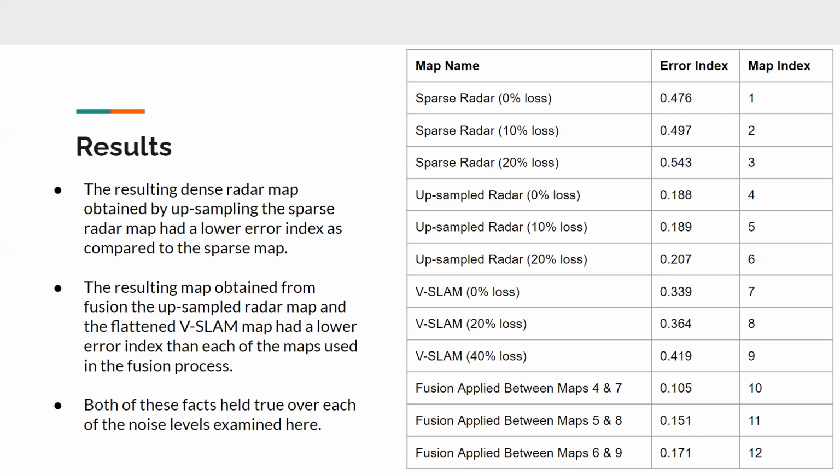And then the fusion result also has an even lower error in comparison to the upsampled radar and, of course, the ORB-SLAM result. These two statements hold true over each of the noise levels, which means that our system is working in non-smoke environments and also in smoky environments.